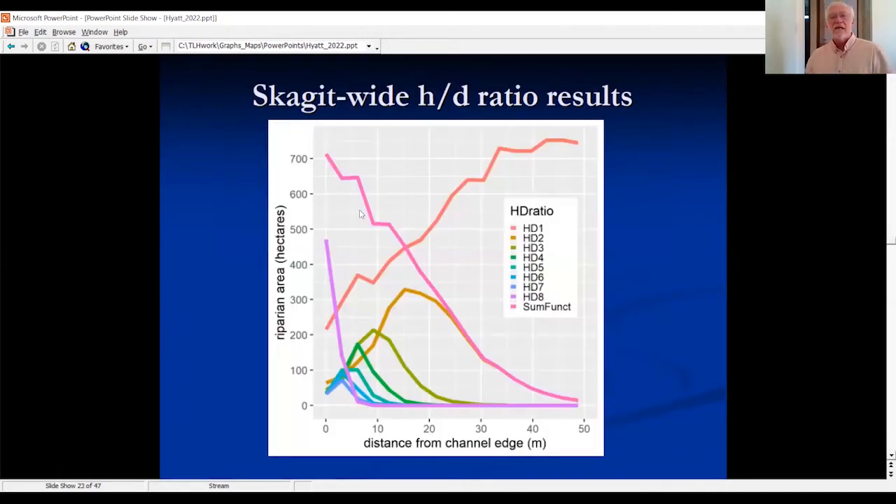Looking at this data across the whole watershed, out of this overly complex graph, I want to point out a few things. Your height distance ratios of 2 through 8 are shown down here with these progressively further curves. But these have been summed up to what I call the sum of the functional wood, represented by this magenta colored line here, whereas the non-functional wood is represented by this orange line here.